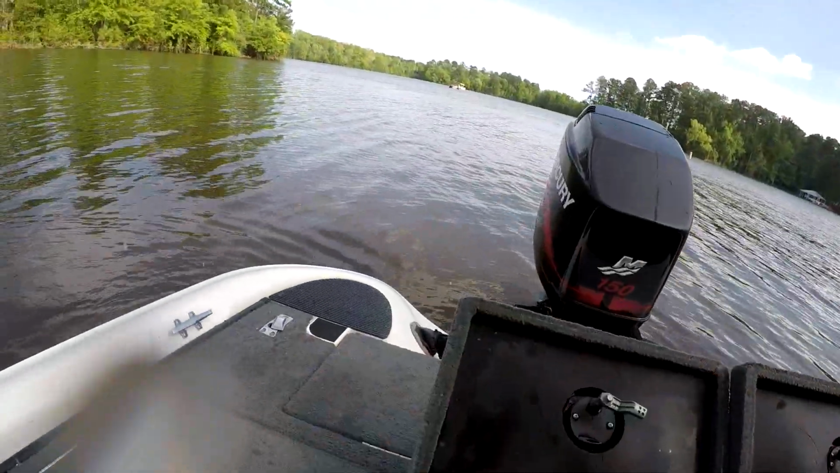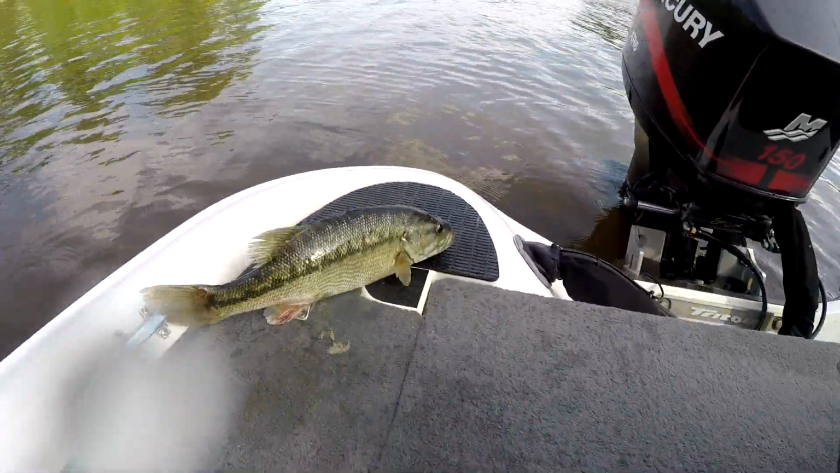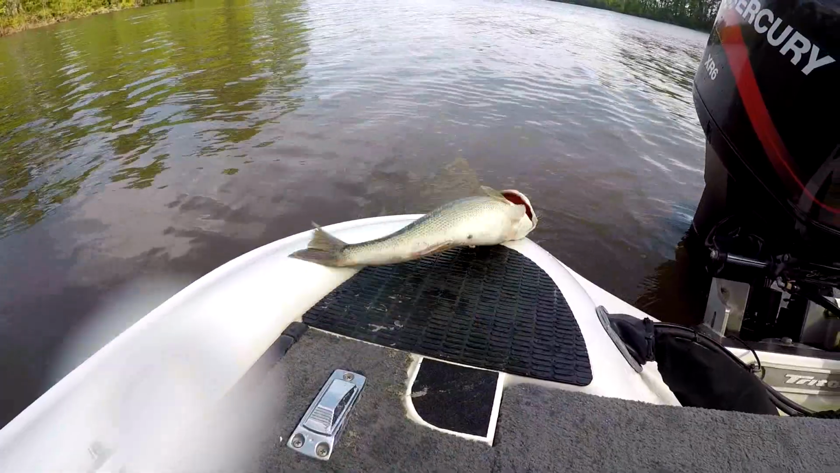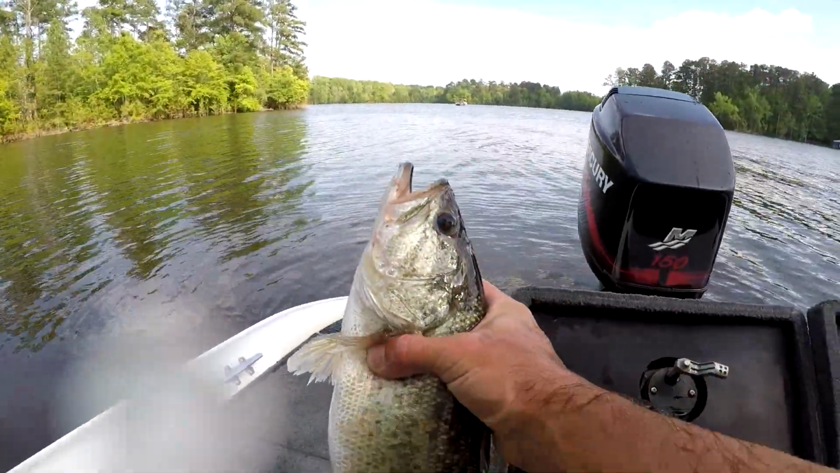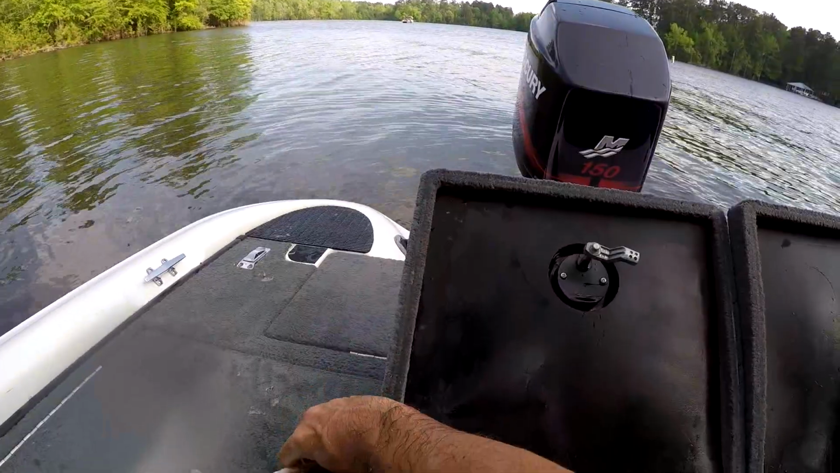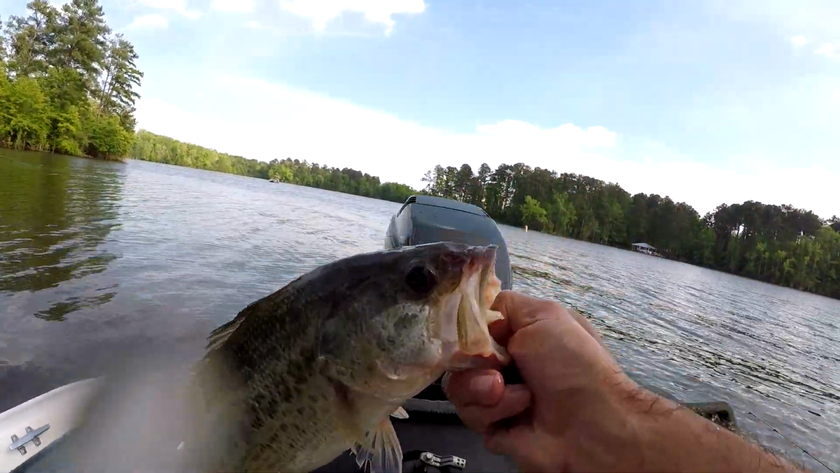Alright, we got 2 more. That's another big pretty spot. Oh, you're pooping everywhere. Oh, I think you might free yourself. Free yourself! Free yourself! There he's going. And another pretty nice largemouth. That was some fun. Very much fun.